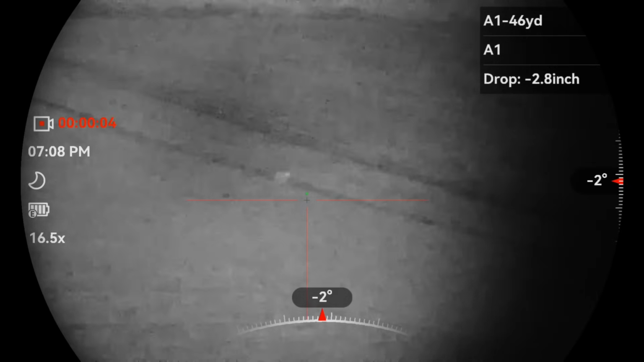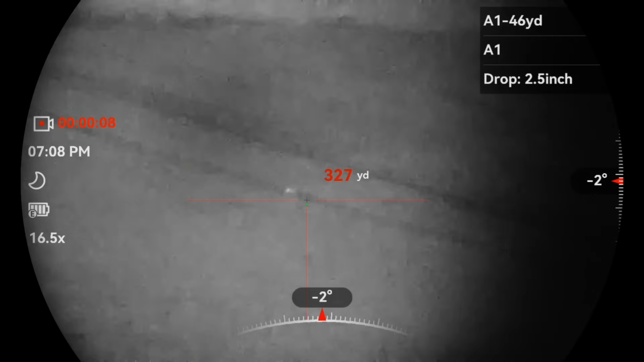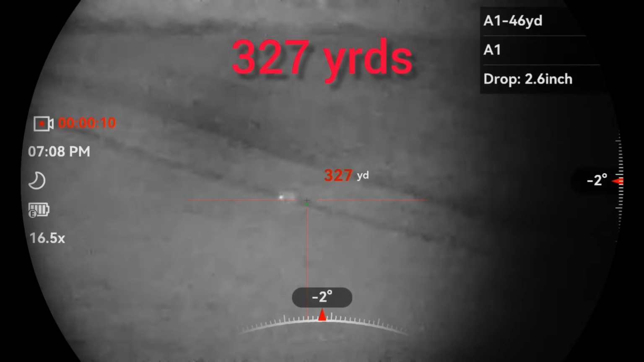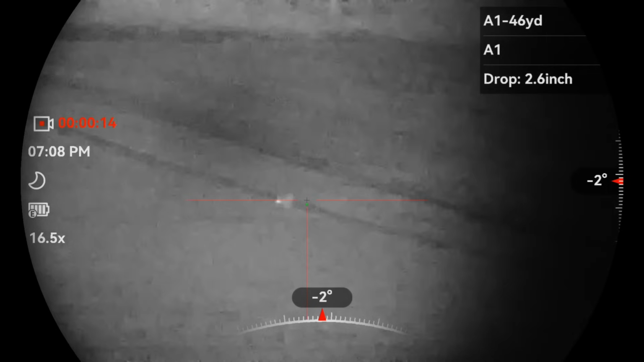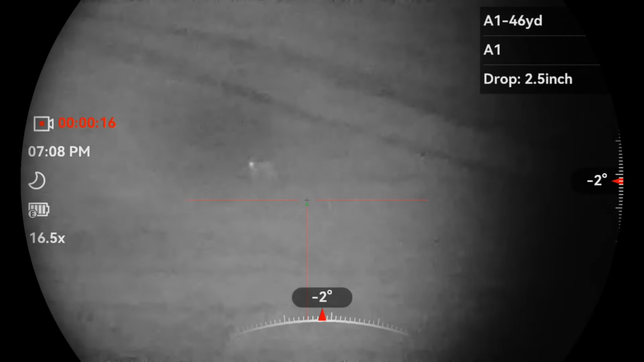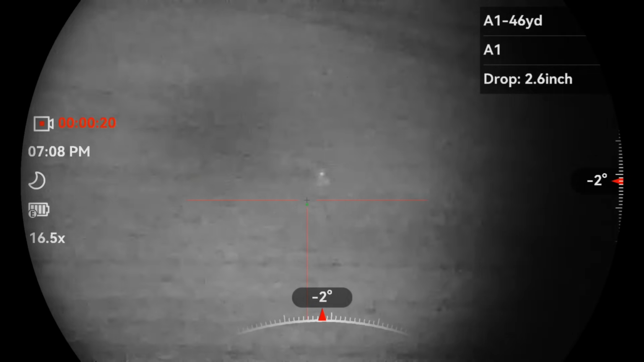It's starting to rain now, so that is going to affect the image quite a bit. And we've got 6 to 8 mile an hour wind coming across from the right as well, so we'll have to factor that in as well for this shot.